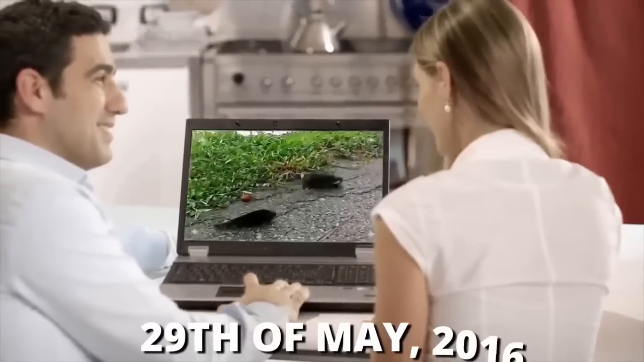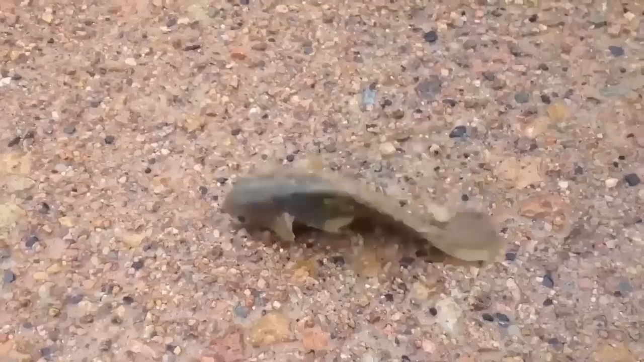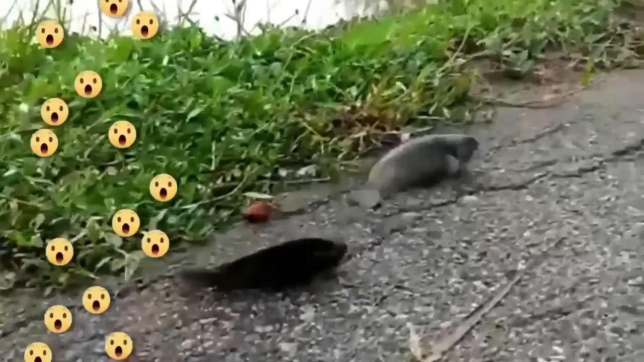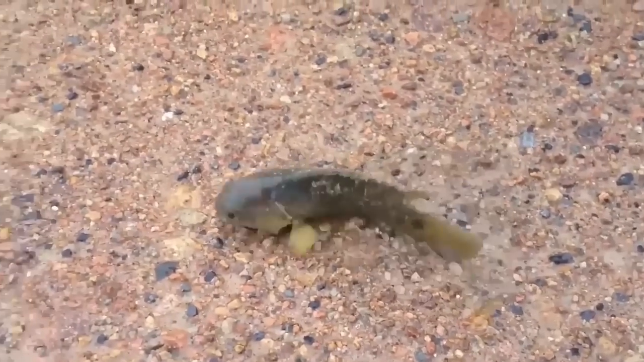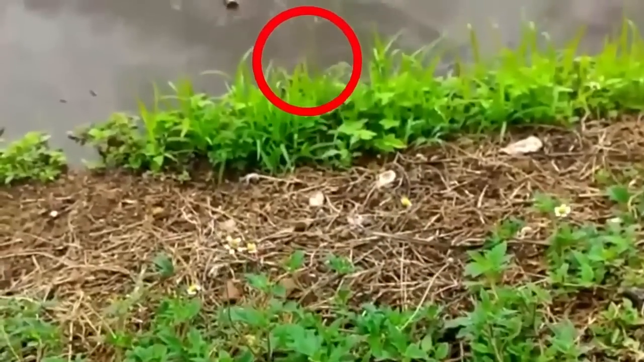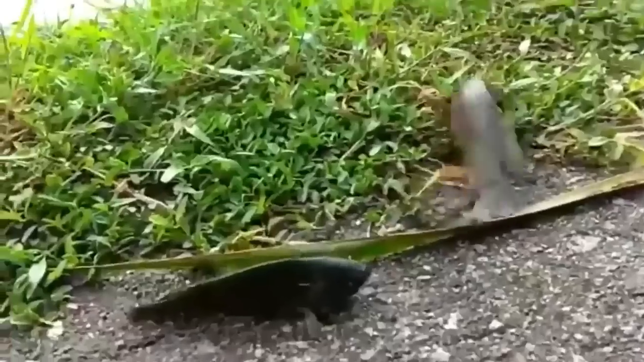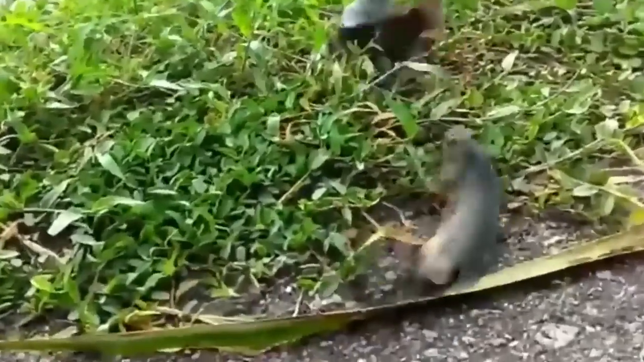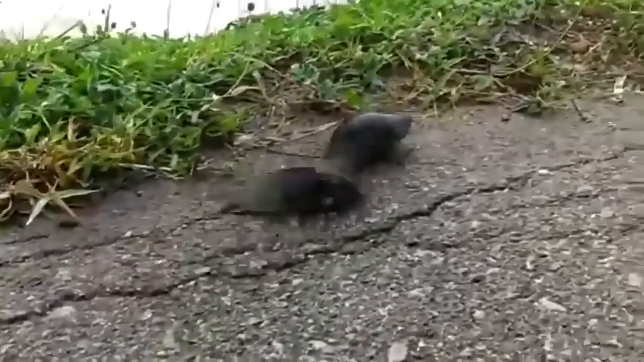On the 29th of May, 2016, this clip was posted online, causing a shock all over the world. People were amazed to see these fishes walking on land. We don't know how they ended up on the land, and we don't know how they were able to actually walk themselves back into the water safely. If it carries on like this, the day is not far when these fishes will rule the land, and we humans will have nowhere to go. Nonetheless, this is just a weird phenomenon which asks for proper investigation and the reason to be publicized.